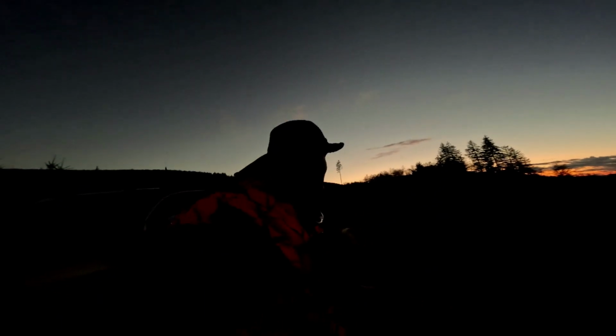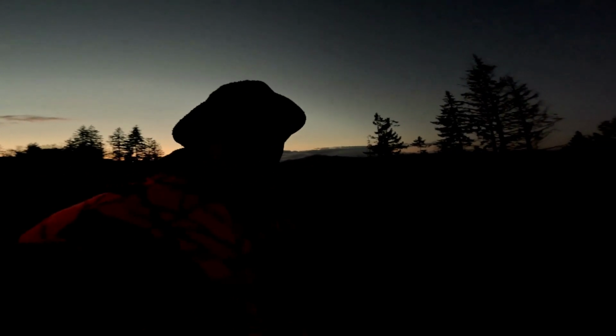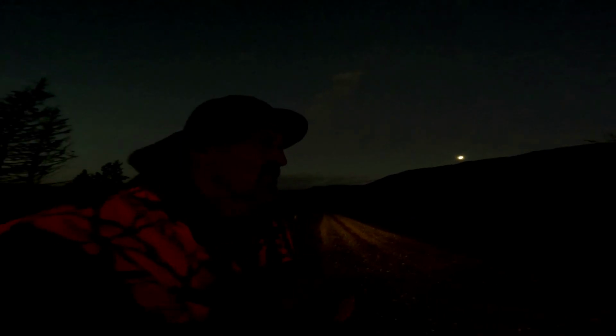A sight tonight. So look at that beautiful sky. You can barely see St. Helens through there. And this, the moon. Full moon coming up over the horizon. Absolutely gorgeous. This is an adventure.